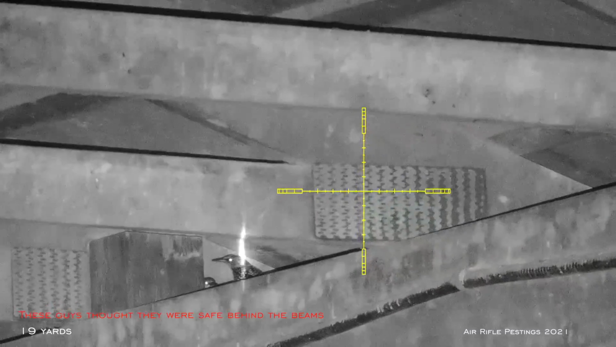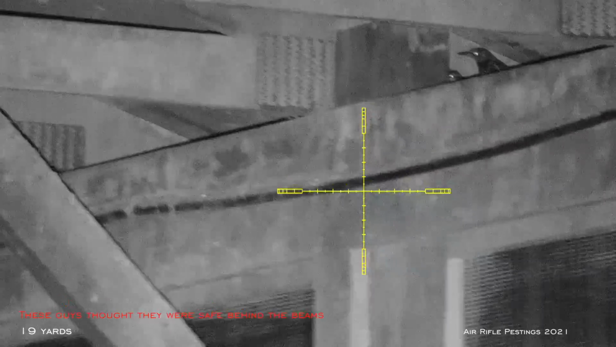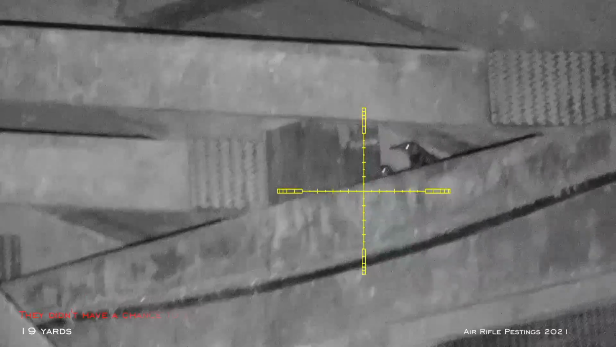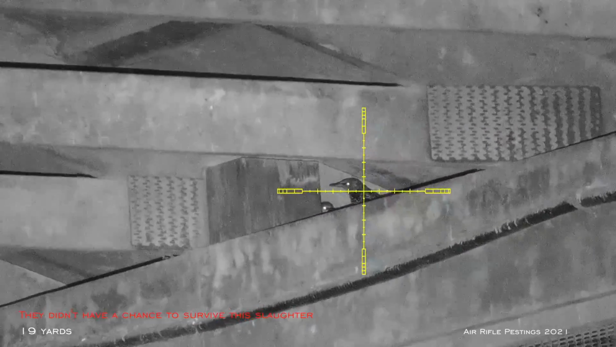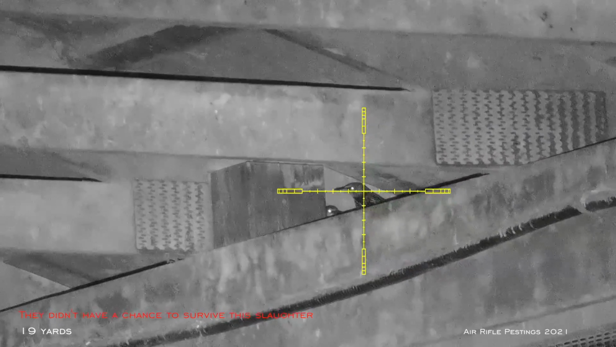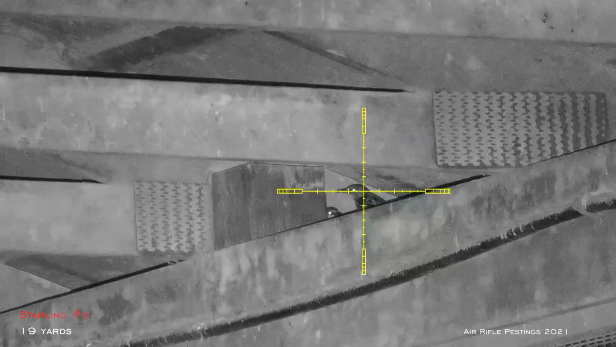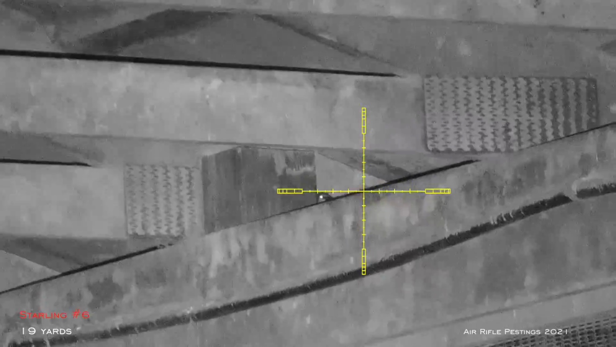And I spotted this guy at about 19 yards. Again, they had no idea that I could see them clearly with my Pard008. And down he goes, starling number 6.